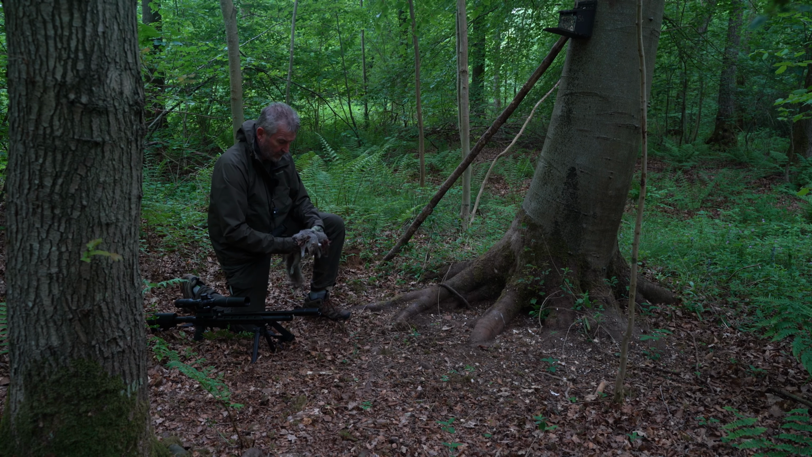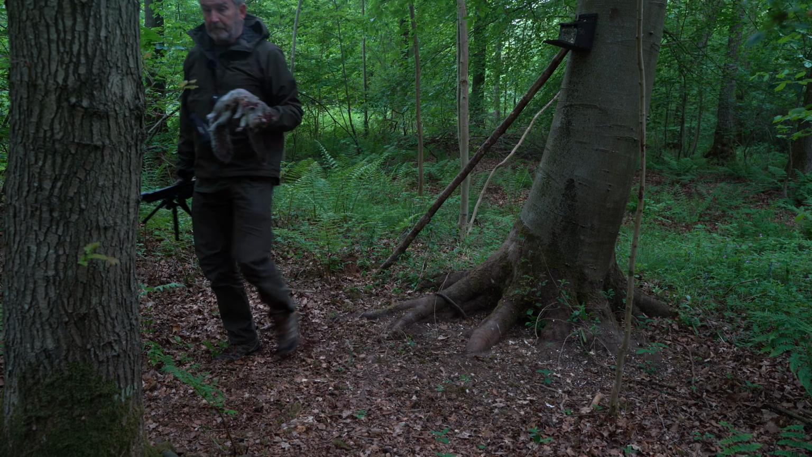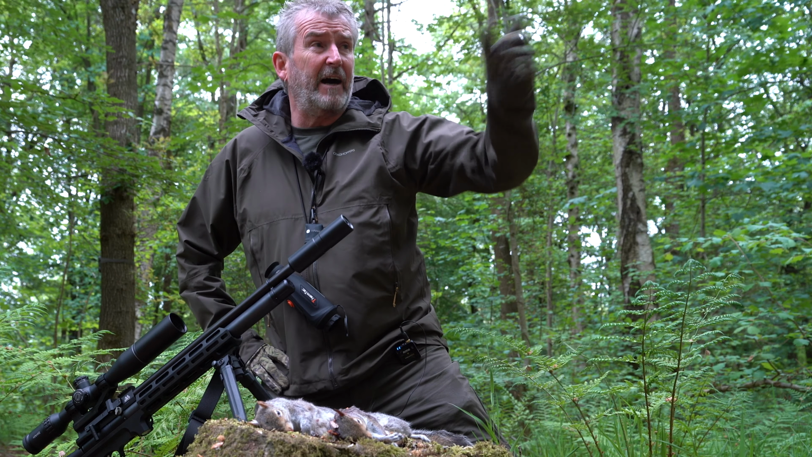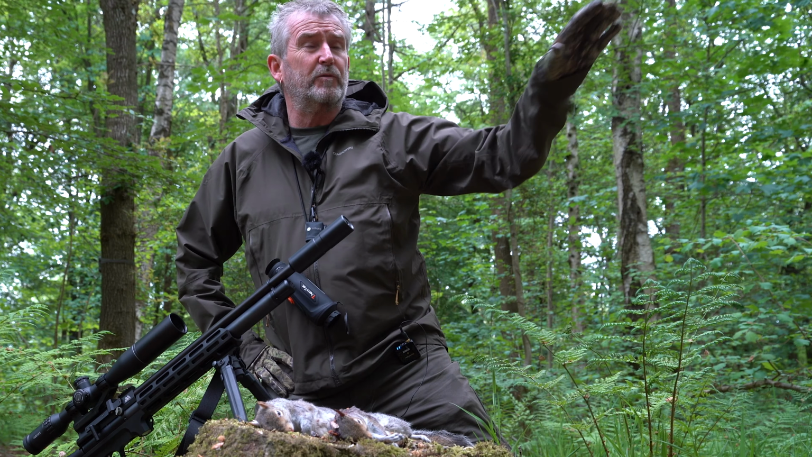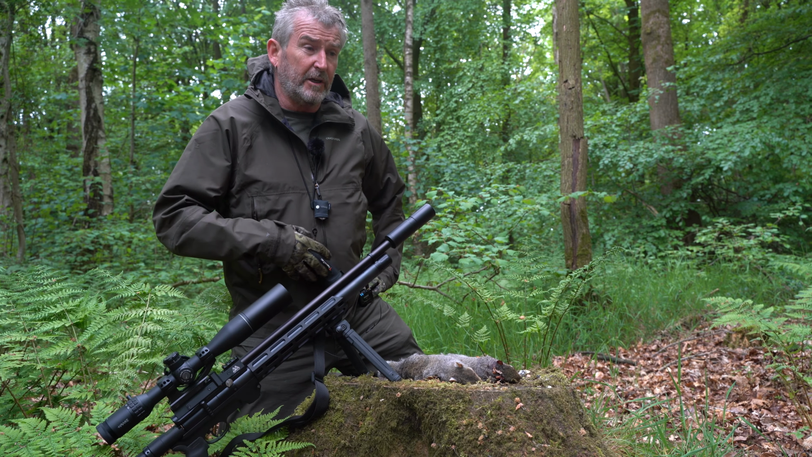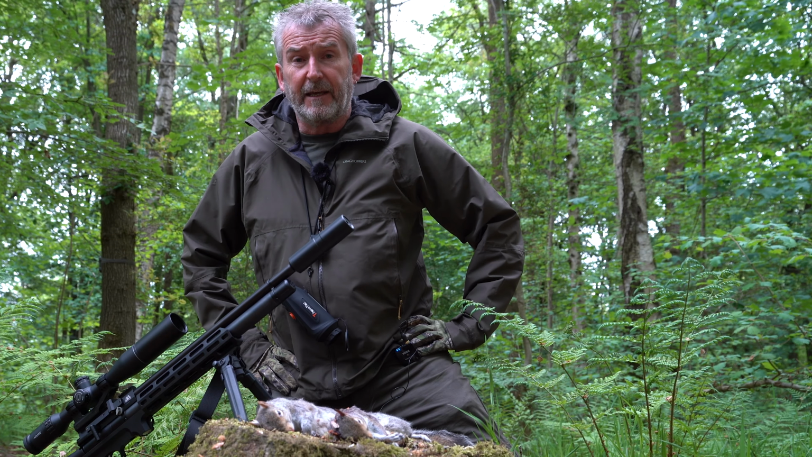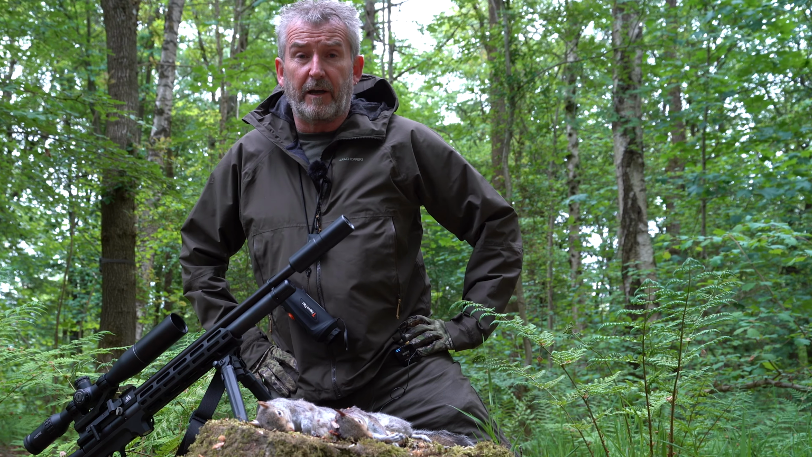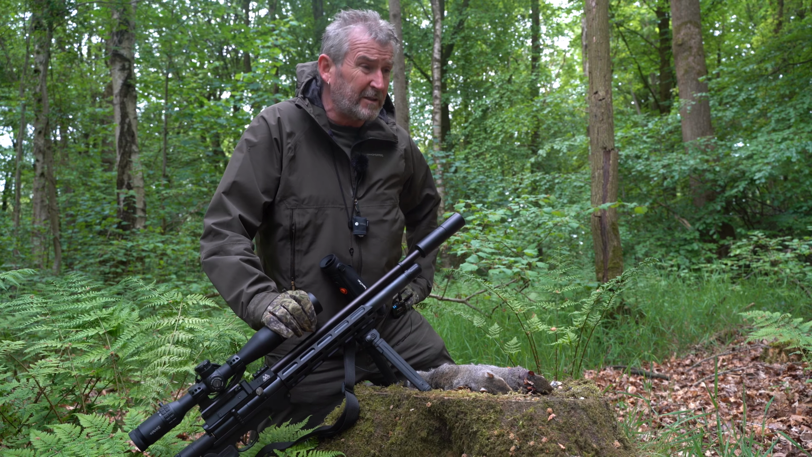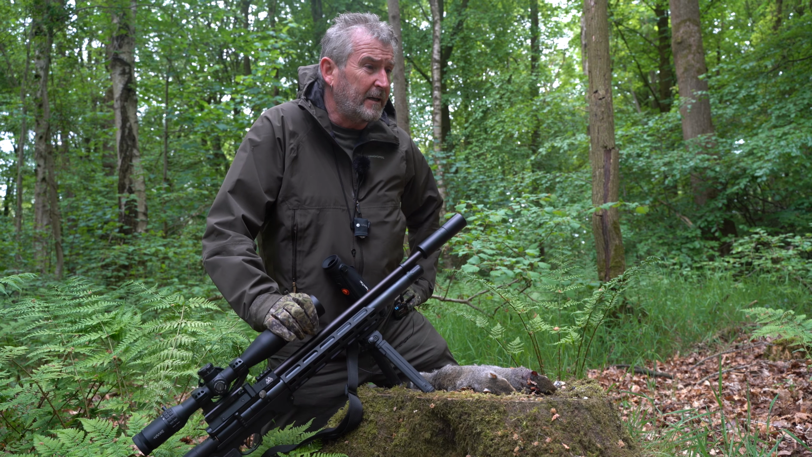Right, quite a good morning really. We've been here a couple of hours probably. 2 squirrels, 2 females, 2 large females. Sat in the hide, roughly 29 metres to the first one, 47 metres to the second one. The thermal spotter picked them up coming from way out in the woods, which gives me plenty of chance to get myself ready, get the gun on target and prepared, get it cocked. But all in all, a good day. Two squirrels is round about the numbers we do get when we're out.